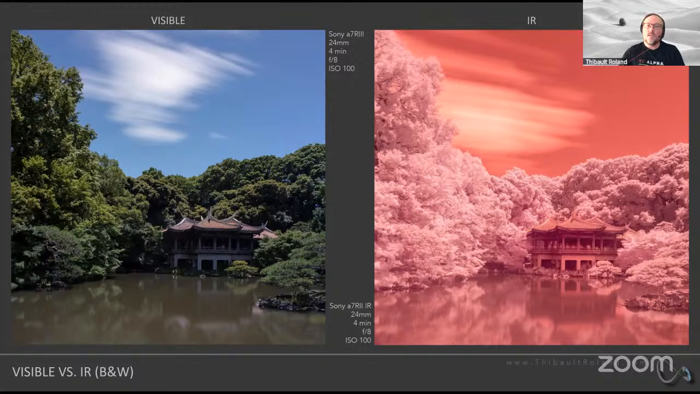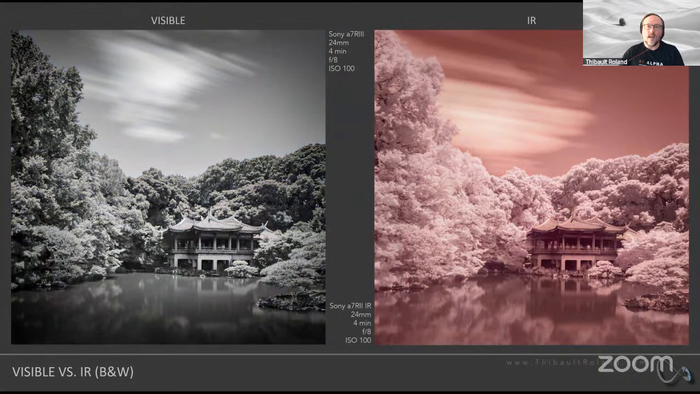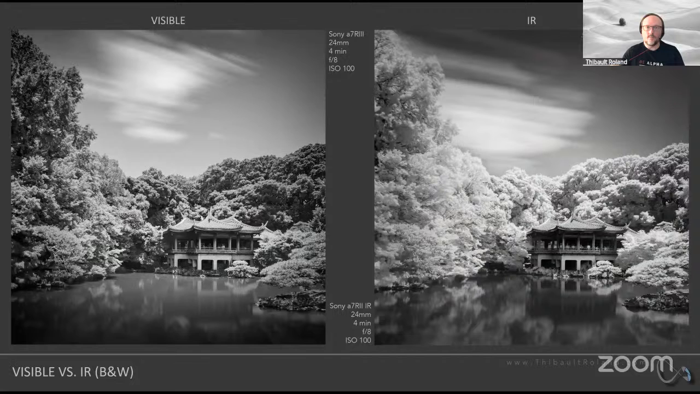And the first thing that you can see is the image, which is the raw image in both cases, but for infrared, here it's super red. And it kind of makes sense because this is the red side of the spectrum that this camera is sensitive to. So it's going to show up as red like that. Just to make it a little bit easier to compare apples to apples, I converted those two images to black and white.